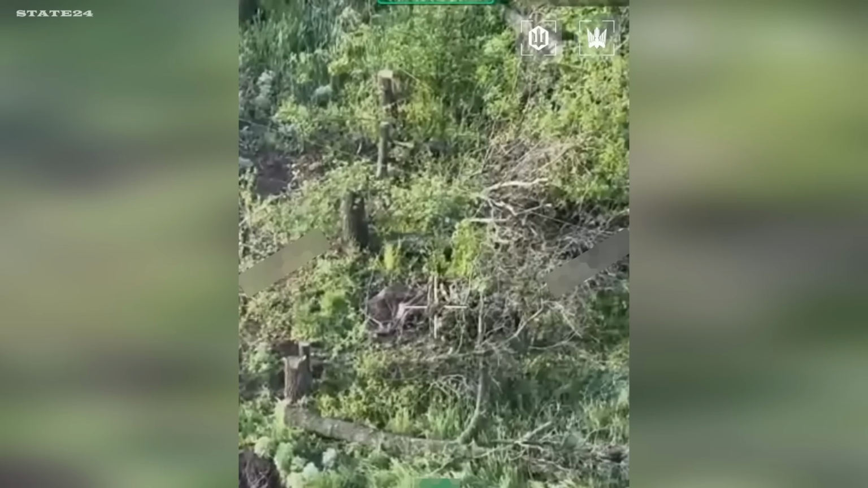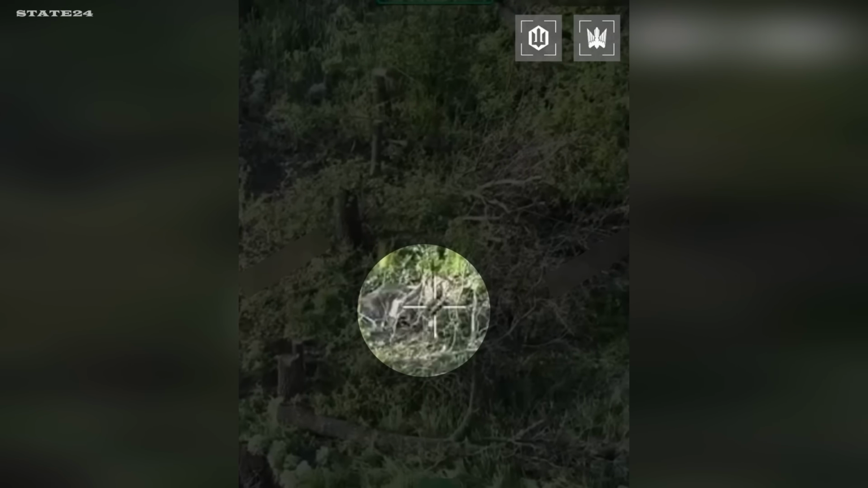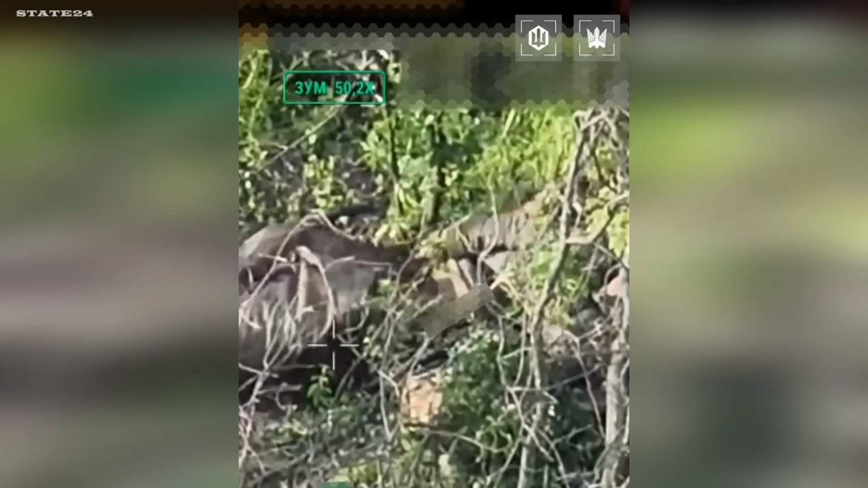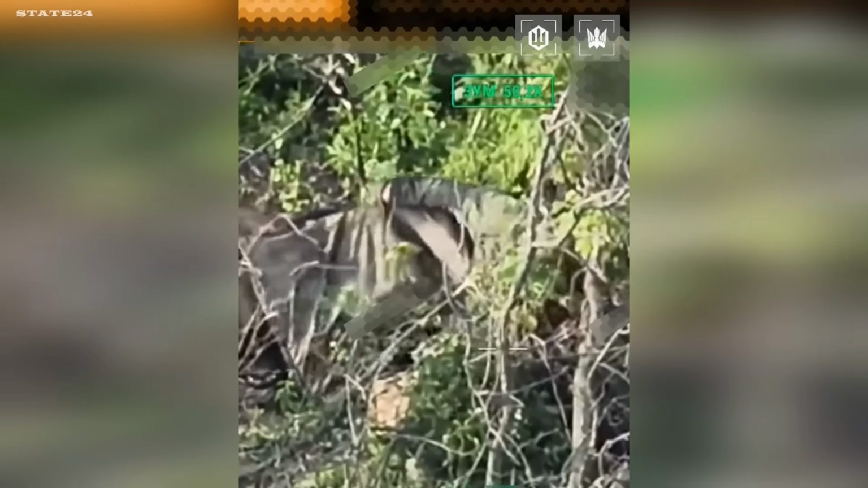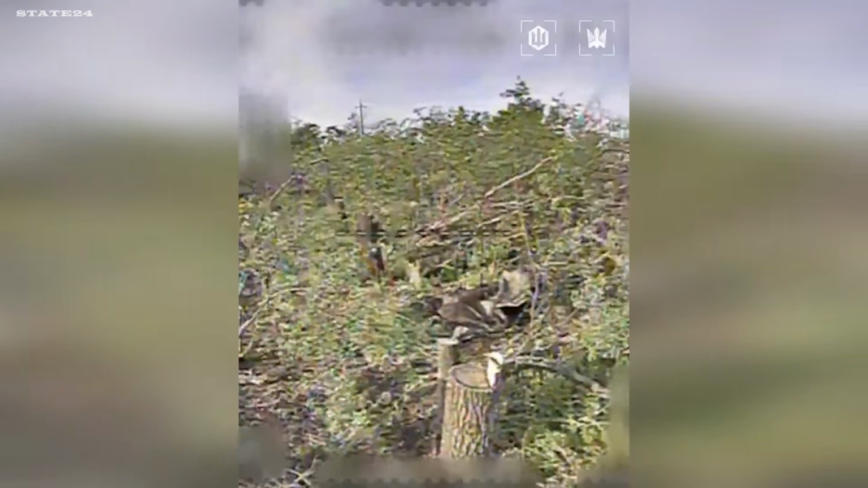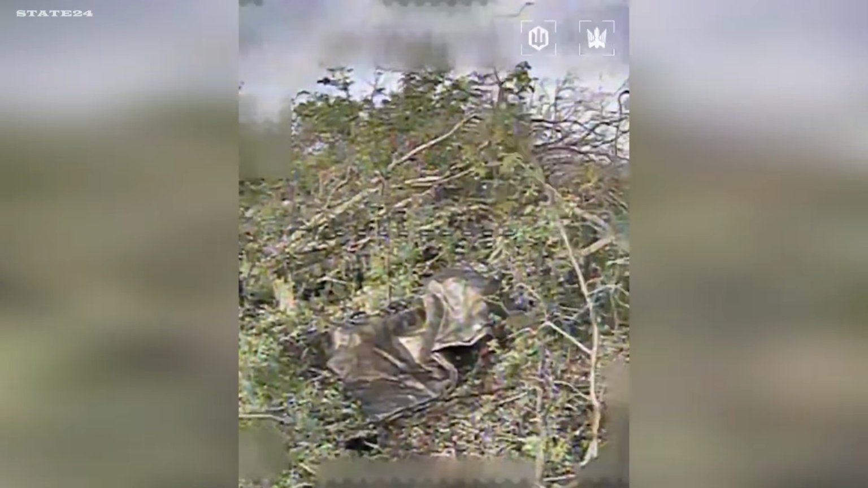In this footage, a Russian soldier is seen lying inside a sleeping bag hidden among the bushes, completely unaware that operators from the 414th Magyar Birds were already watching him. Or had he noticed the drones and was trying to hide? Before long, an FPV drone was dispatched. The soldier remained covered and lying still as the drone struck. He did not survive.